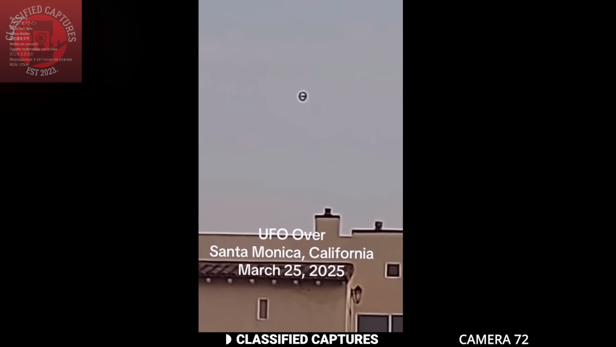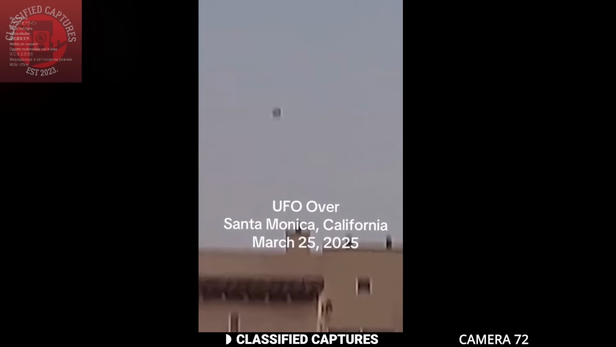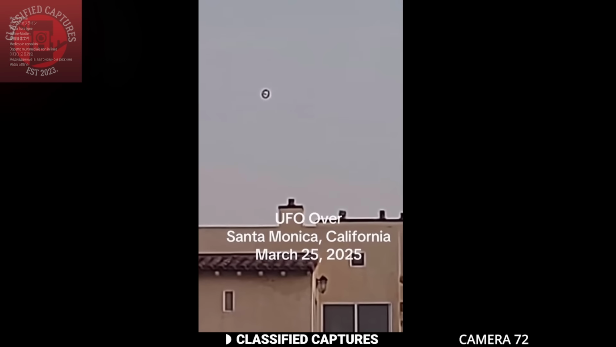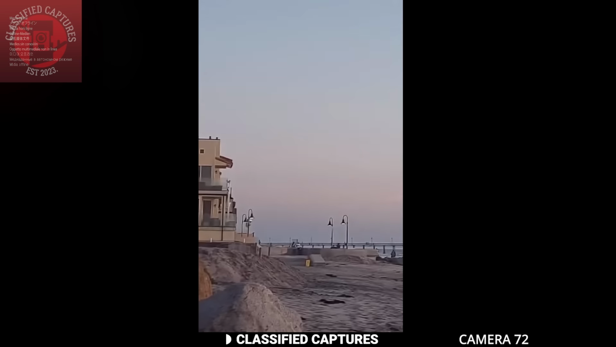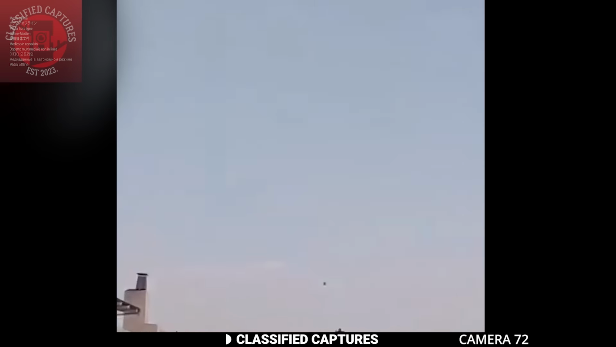A man in Santa Monica was at the beach when he noticed something unusual hovering above the ocean. It was a strange glowing object in the sky, rotating yet staying in one place, almost as if it was watching. The resemblance to the descriptions in the book of Enoch was uncanny, and that's why people have started calling it Enoch UFO. So was this just some kind of drone, or could this really be a UFO?